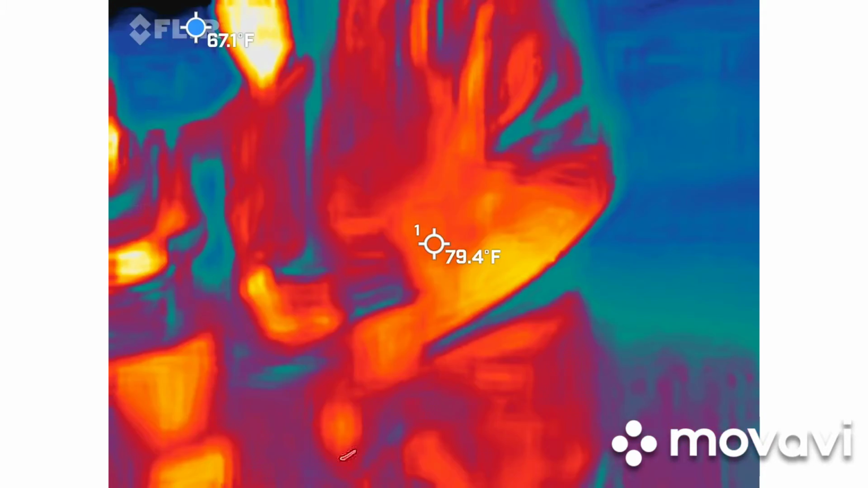What's that? To turn it up, it's going to go this way. So you want to go that way.